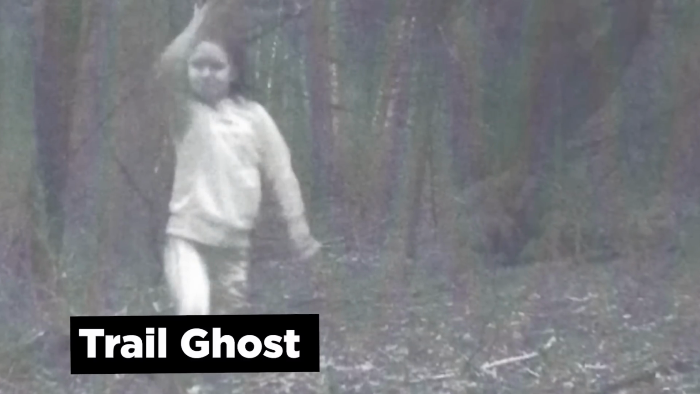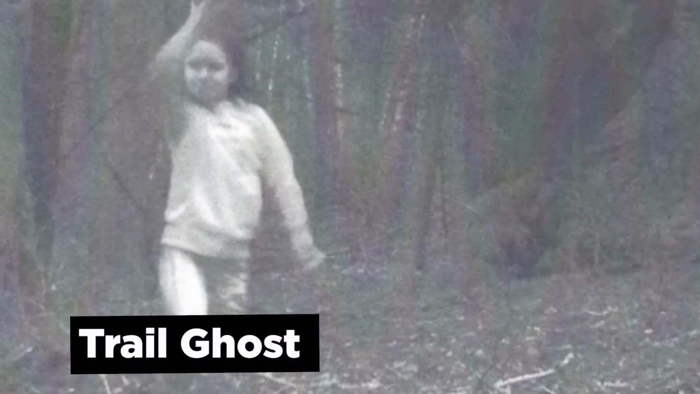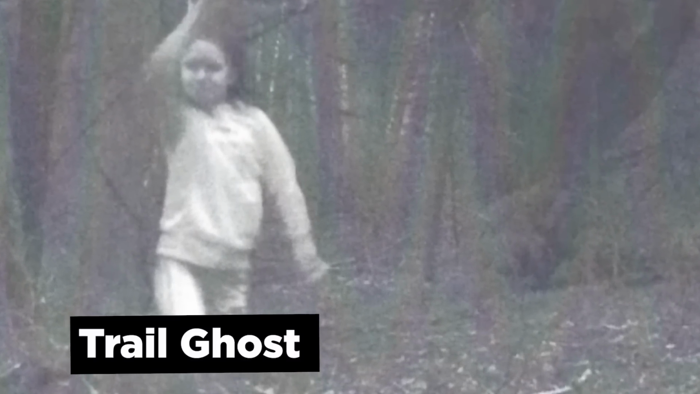Trail ghosts. What was this ghost girl doing in the woods? And what does she want? The fact the ghost was a little girl is all the more creepy. Legend has it that a girl of her age was killed on this train track not too far from where this footage was taken. Perhaps her spirit still roams the woods to this day. However, as we mentioned earlier, there are often less exciting explanations behind these strange phenomena.